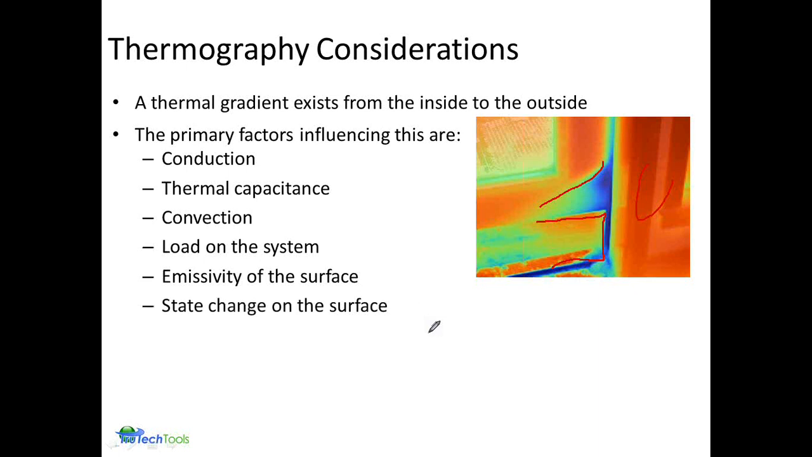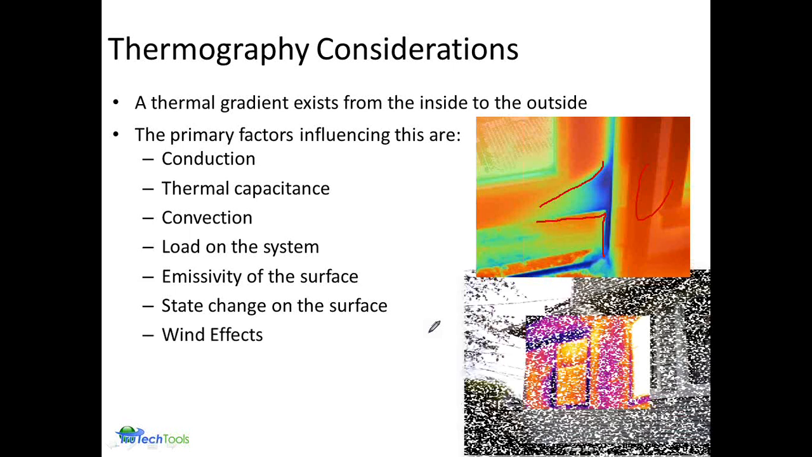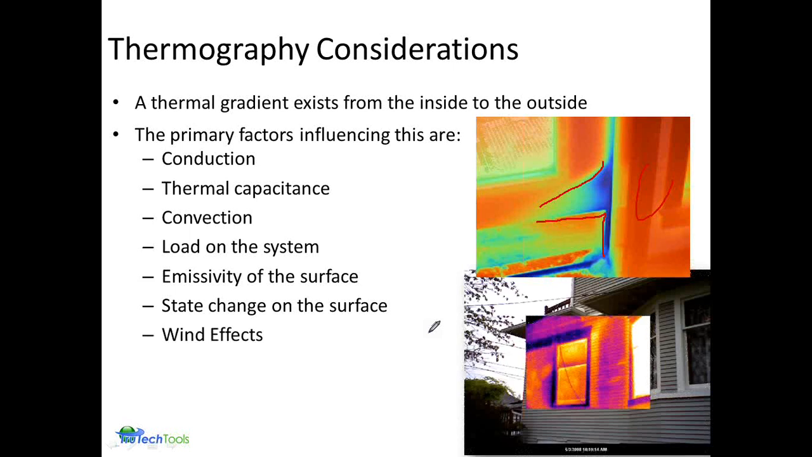And of course, state changes on the surface. You know, as sun is on the surface and then leaves that surface, as it moves to a different wall surface, on the west side of the house versus the east. So we have these changes of state within the environment, the materials that we're actually looking at. Of course, the wind effect plays an important role in being able to diagnose exactly what's going on.